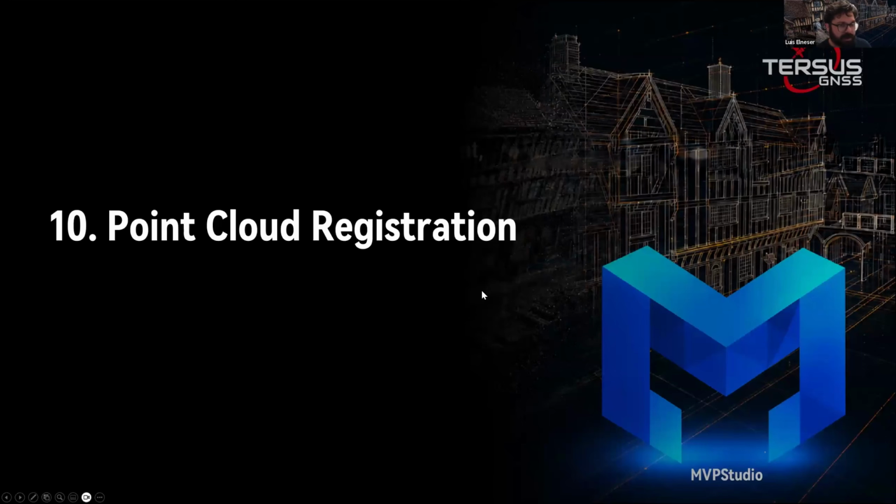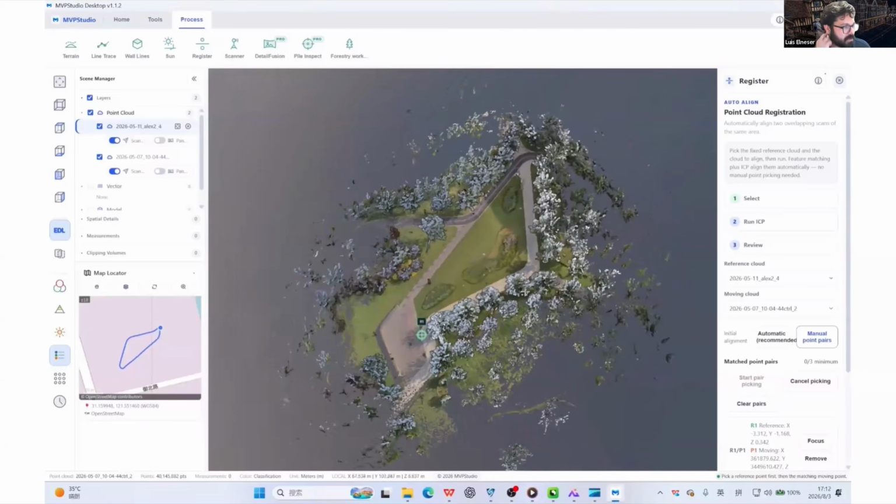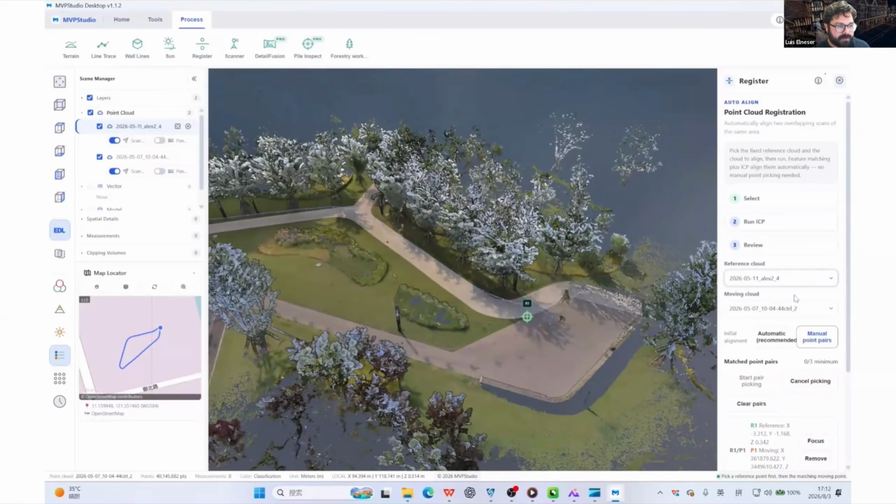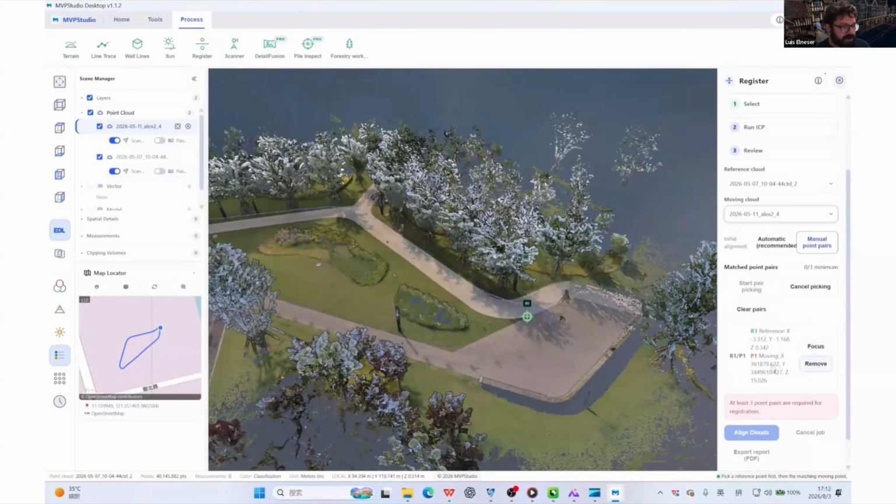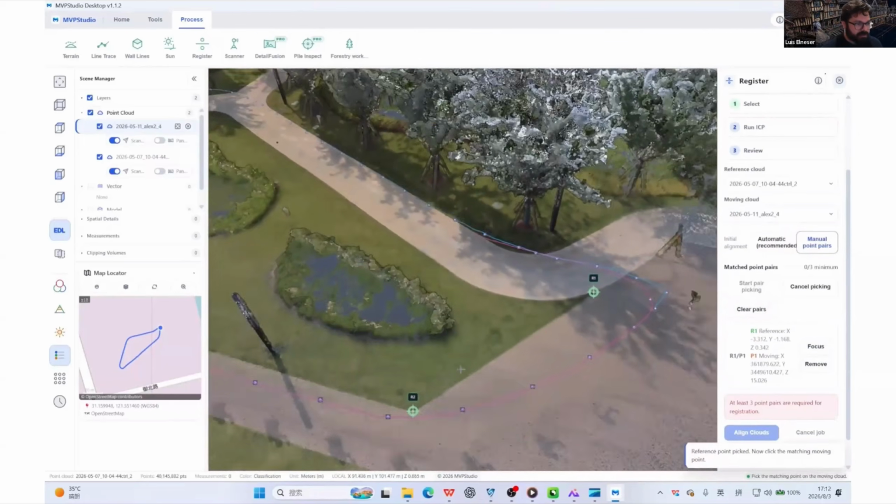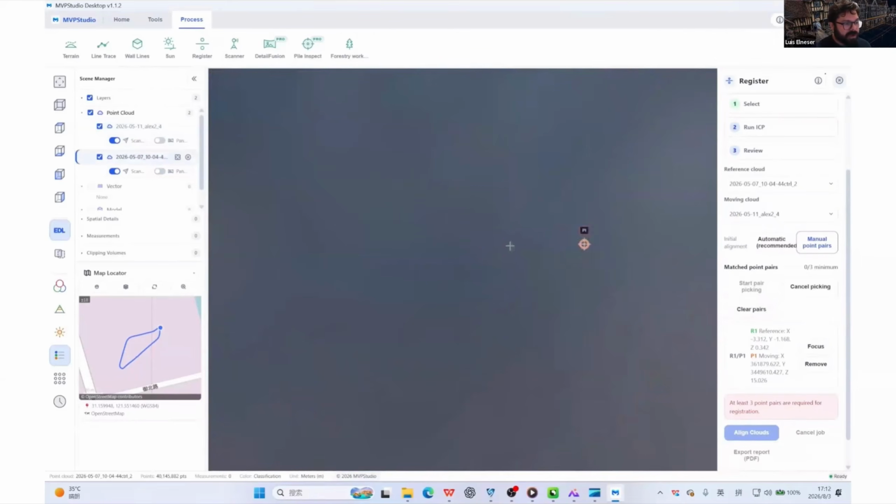All right, another important feature, not just for SLAM, but for any point cloud or reality capture job, is registration between clouds. So we often end up with different data sets that don't match well with each other. So we wanted to bring all of the survey tools available from different software that we've got specializing in survey into the MVPStudio routine for registration.